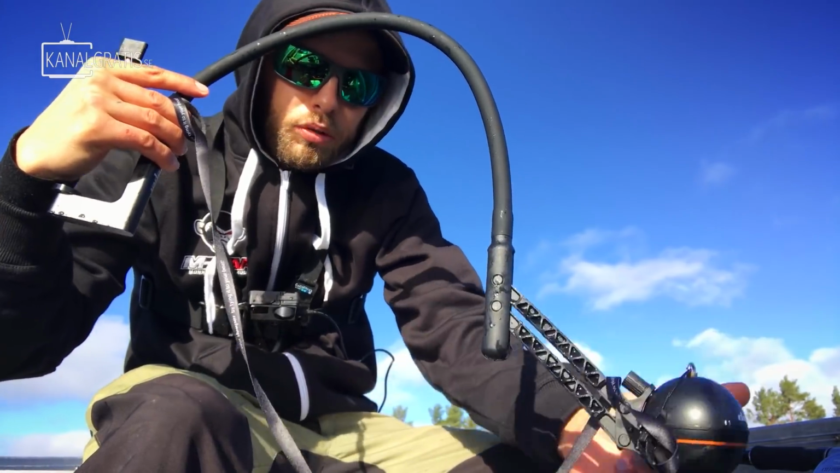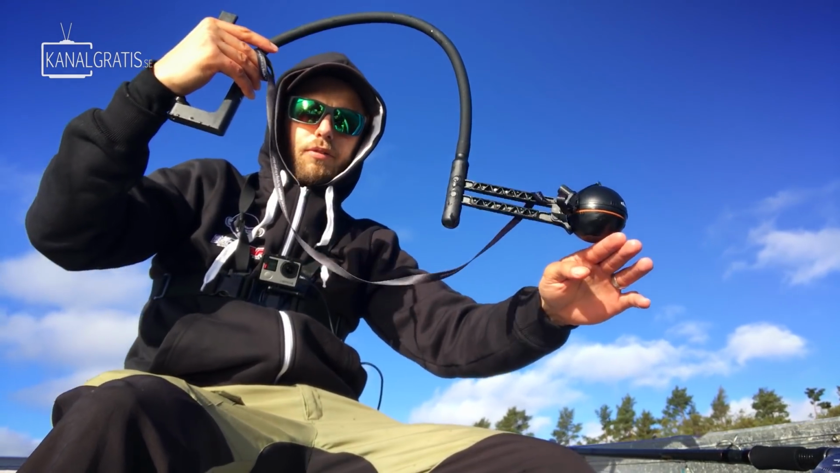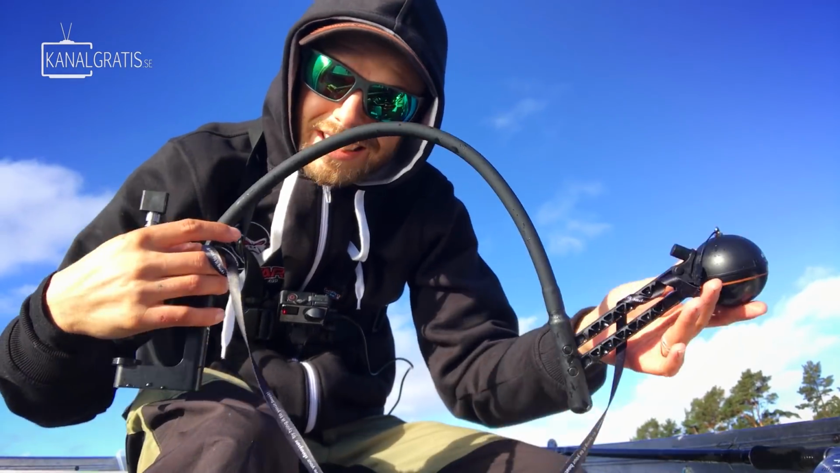So what they've done now is an upgraded version with that type of movement in the arm. So when the Deeper is lying on the surface, the boat is rocking back and forth, the Deeper is still gonna keep on the surface like that. I have no idea who came up with that, but it's genius.